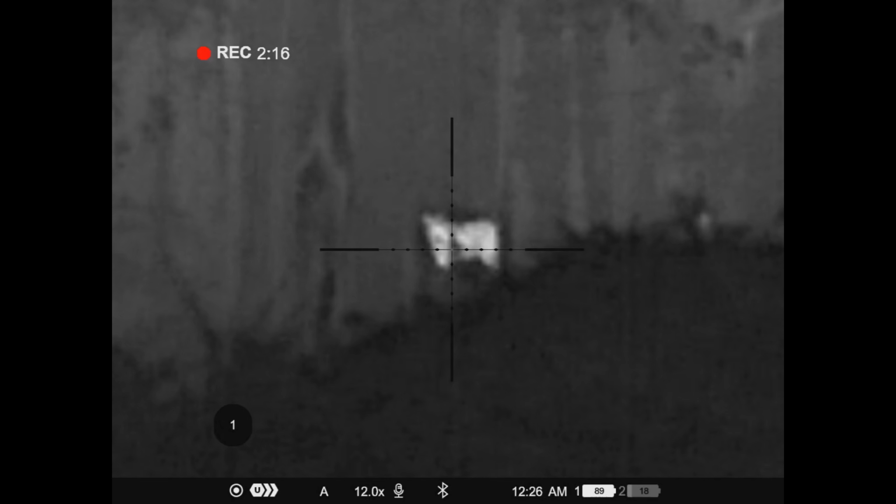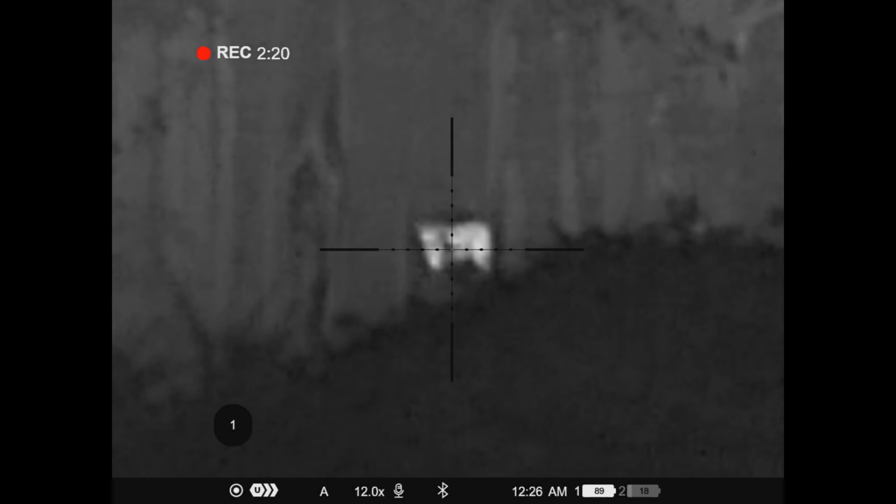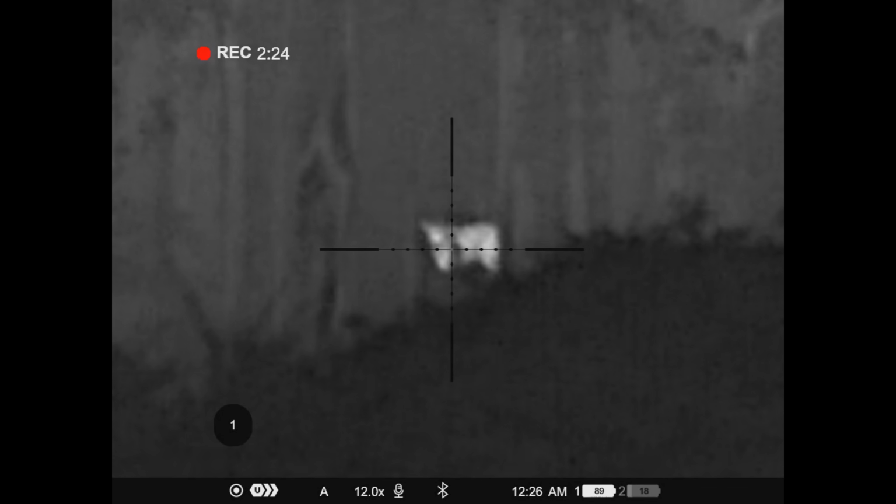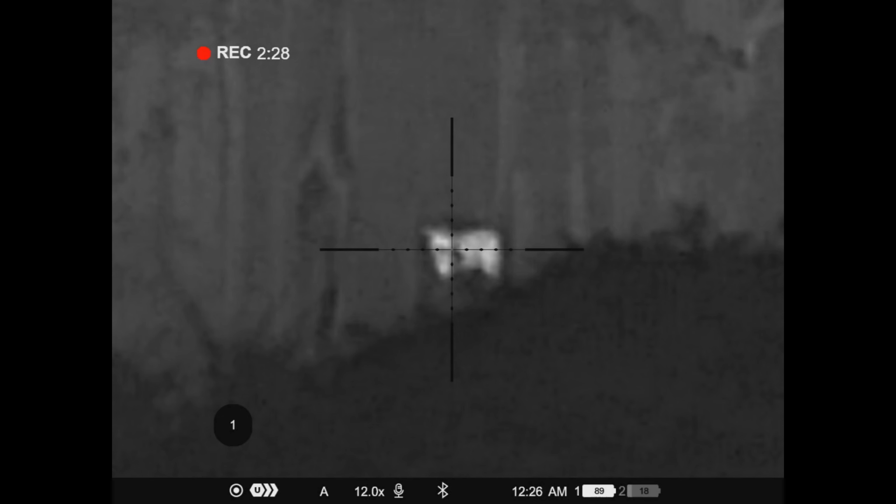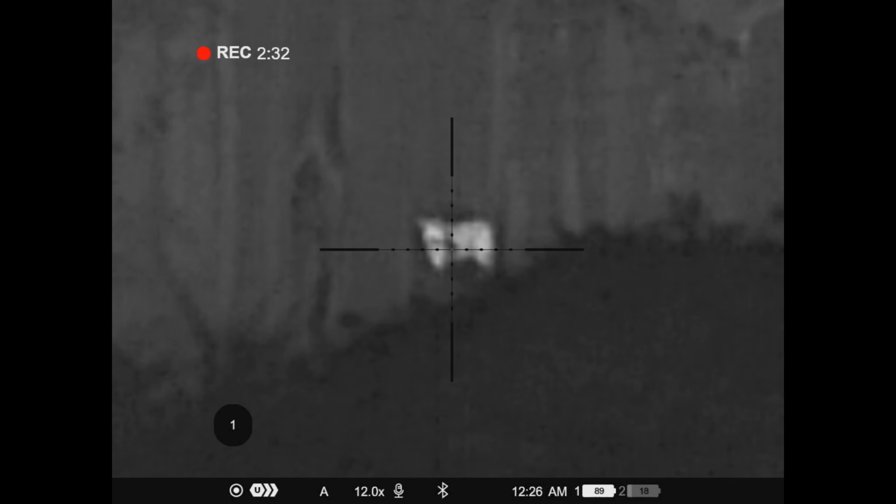What you can't see in this video I've taken through the thermal scope is there is a layer of fog that had settled in the valley floor, and although we could see the animals pretty clear, I was unable to get a range through the mist, so I was forced to guess the range. I guesstimated the distance to be around 200 yards and lined up slightly high on the shoulder.